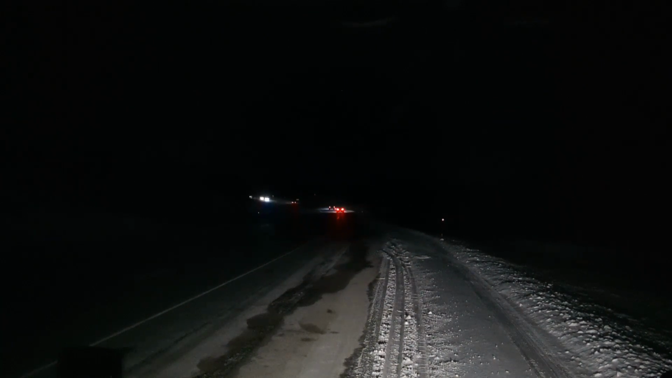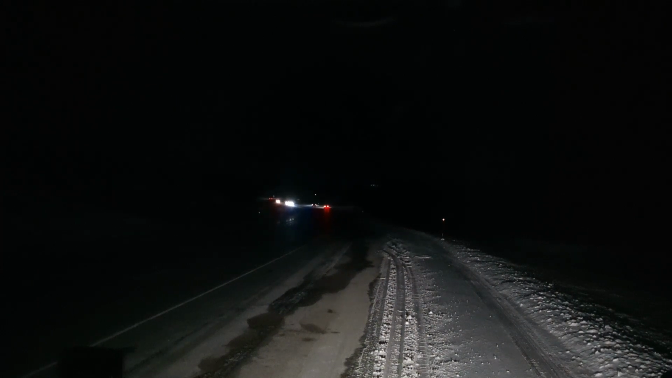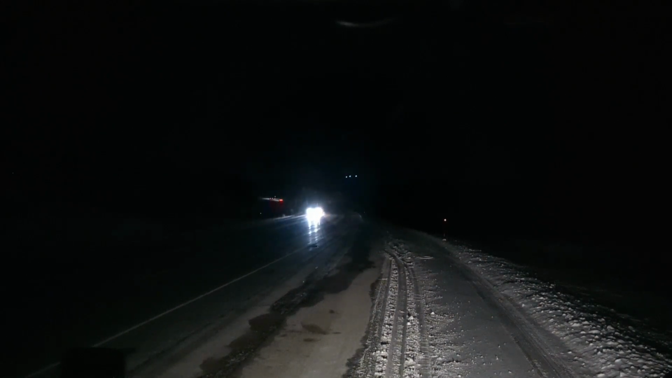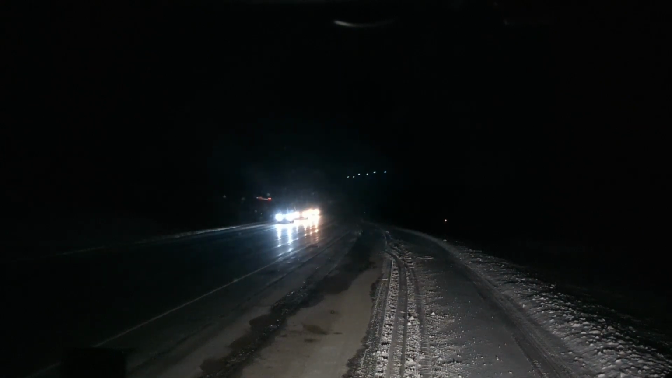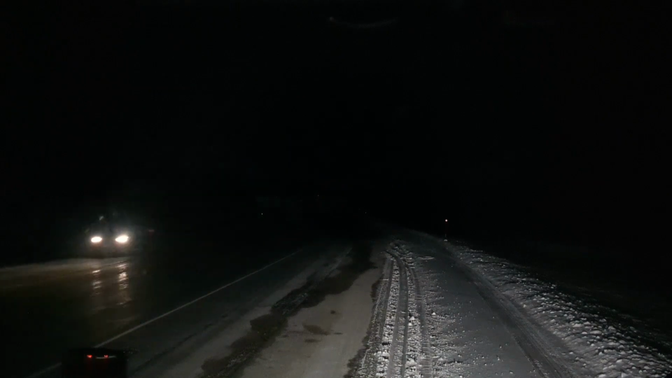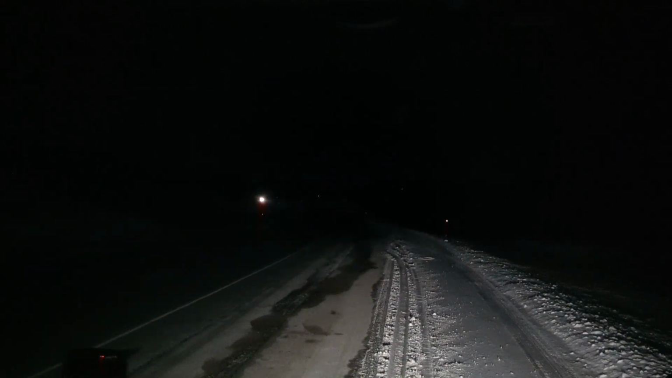So I wanted to show you this in the daylight, but I thought, well, you've never gone night trucking through the heart of the Black Hills, South Dakota in the wintertime, so come on along, I'll show it to you. The heater's on, we'll ride along in here and visit a little bit.